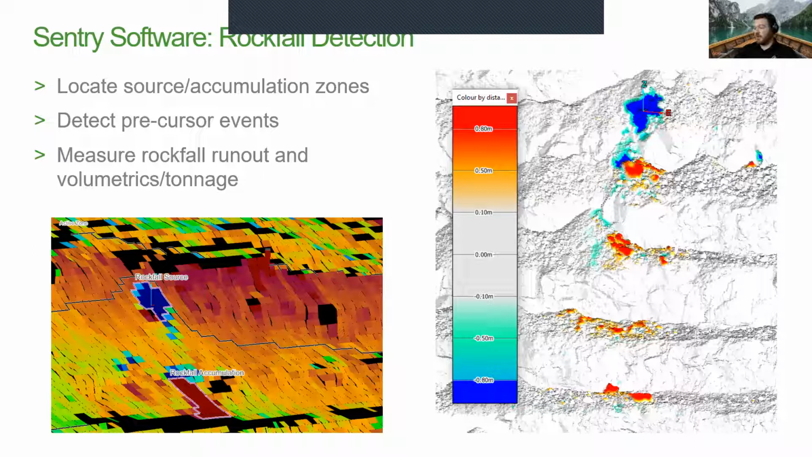accumulation zones, of course, that you can see in these images, the left being the 3D view in Sentry. So they're individual cells that you see. Those squares are cells of 36 points per cell. The spatial resolution, or the size of those cells, is going to be really dependent on your range, but it gives you an idea of what that resolution could look like and how it might pick up some of those rockfall events. And then from there, measure some of the rockfall runout and potentially volumetrics and tonnage of not just rockfall, but anything that's occurred from your monitoring.